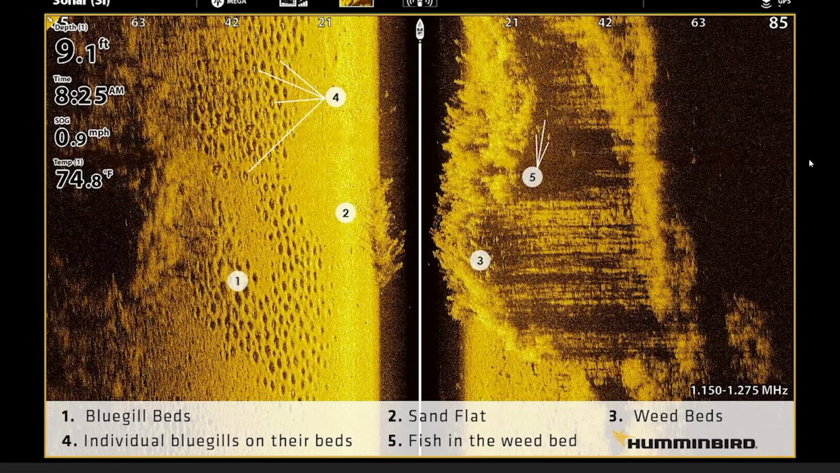And this is the first one we have where we kind of have everything in one picture. If I was to find this, and especially if I was bluegill fishing, man, would I be having a good time. So what you're going to see here, we're going to kind of go around these numbers here. So number one here, bluegill beds. We're going to show you guys a more close-up image of what these are here in a second. And actually, as you can see by number 4, we have individual bluegills on these beds.